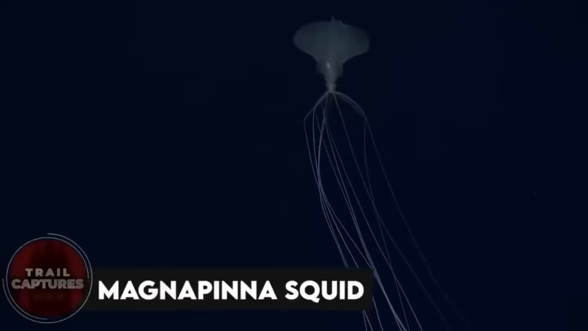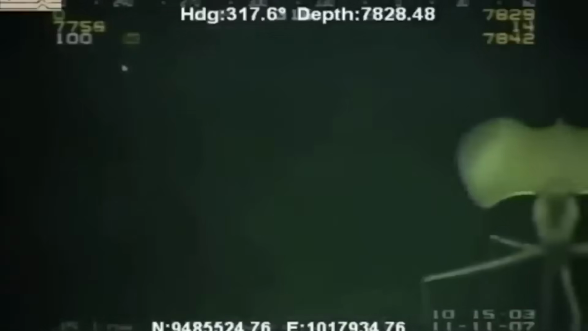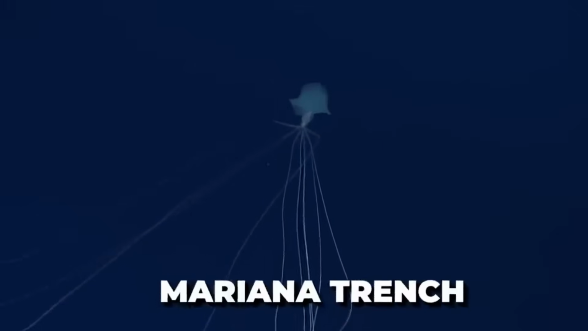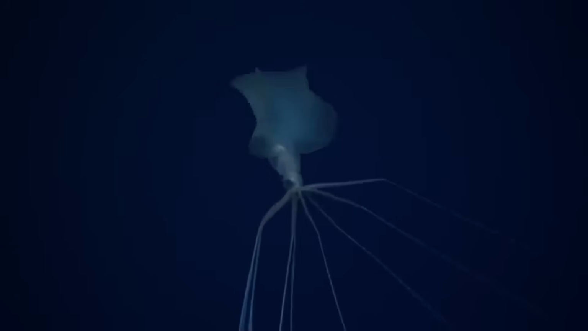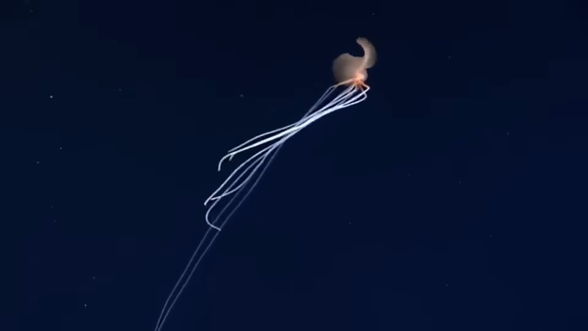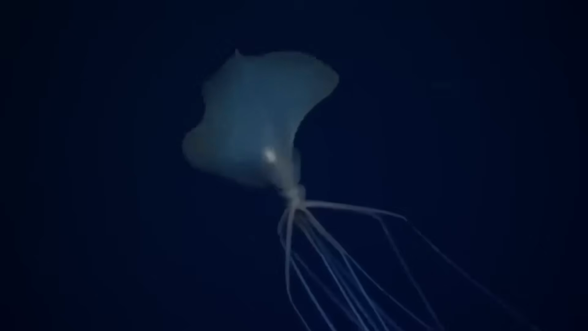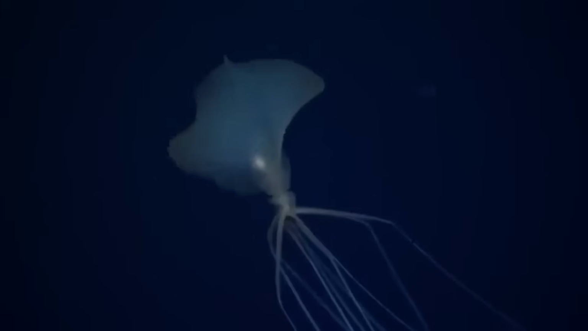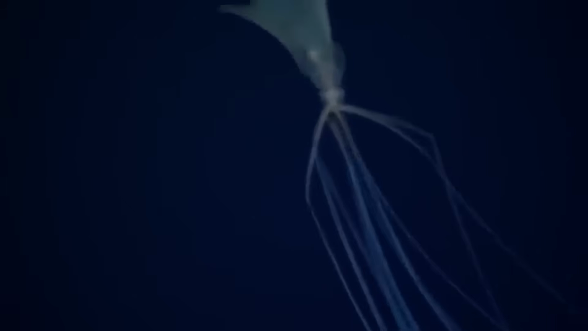Magnapinna squid. Have you ever heard of the Magnapinna squid? It's a super mysterious and sneaky creature that hangs out in the deep ocean, especially near the Mariana Trench. What makes it really creepy is its crazy long and skinny arms, which can be 10 times longer than its body. And get this, it even has fins sticking out from its body. So when you put it all together, this squid is basically a nightmare come to life. It's hardly ever been spotted, so scientists don't know much about it. It's like a secret from the deep sea.